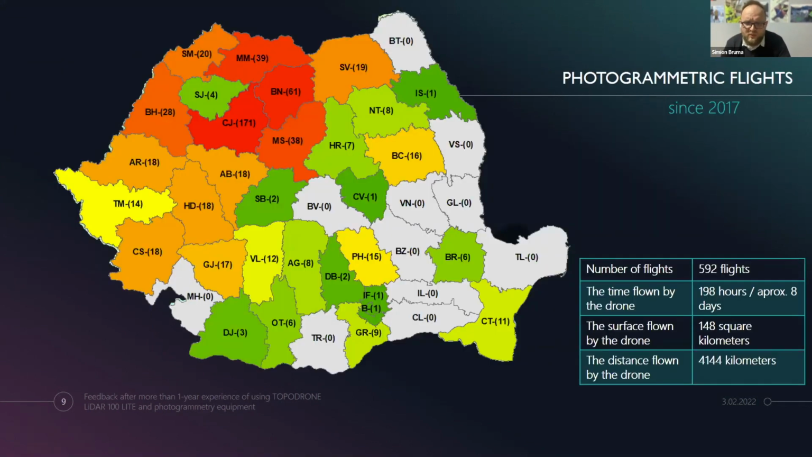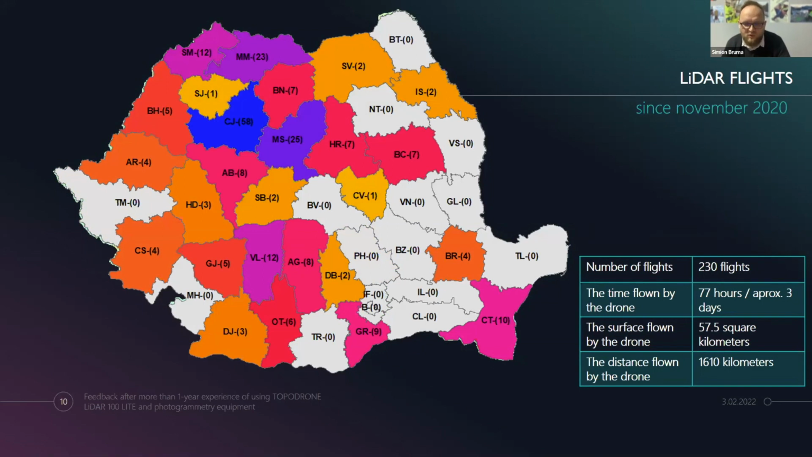I prepared a map with our projects in Romania, and I tried to do a little statistic on how many flights we do. We do approximately 600 flights only for photogrammetry, approximately 200 hours of drone flight, and in total 148 square kilometers. I calculated the distance our drones flew: it's 4,000 kilometers. For LiDAR, the number of projects across our country is 200, with 77 hours of flight and 67 square kilometers.